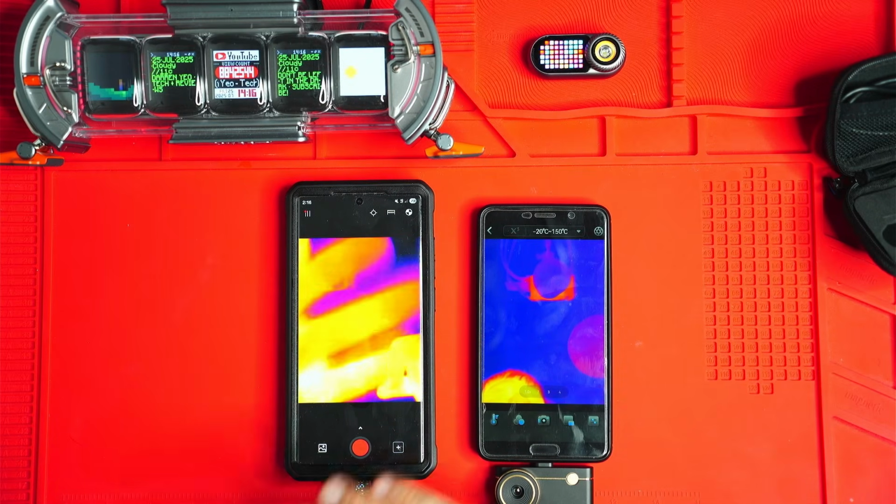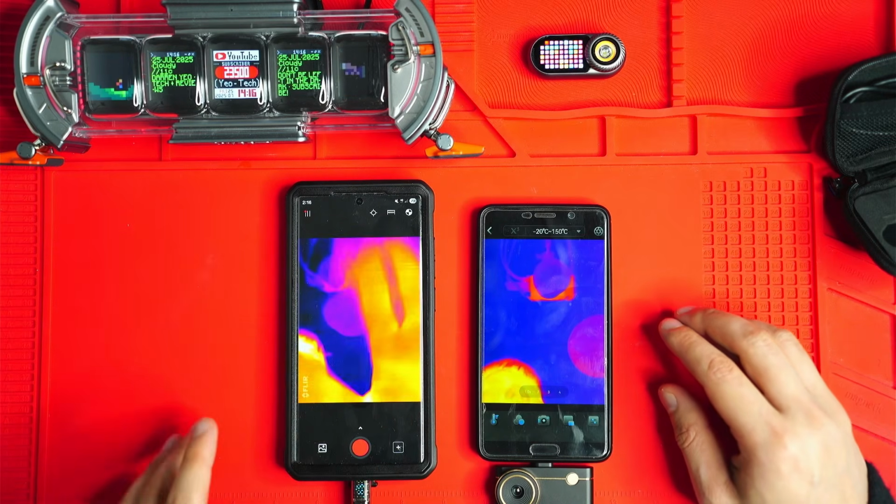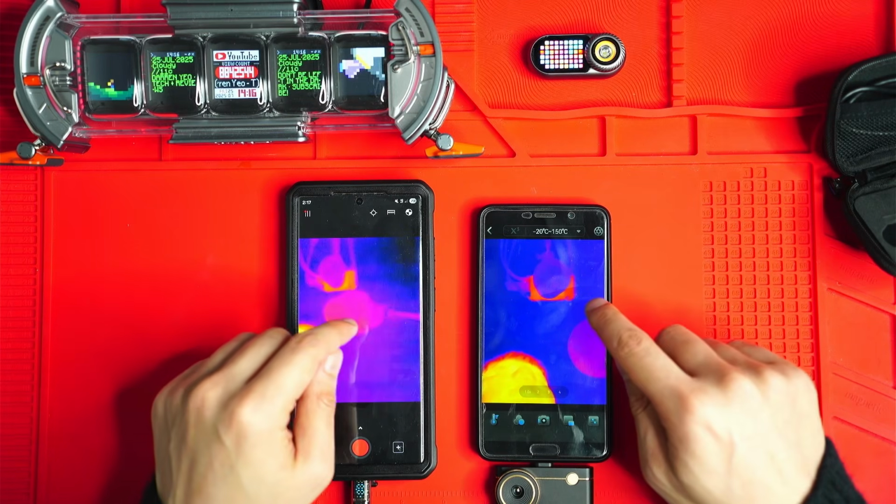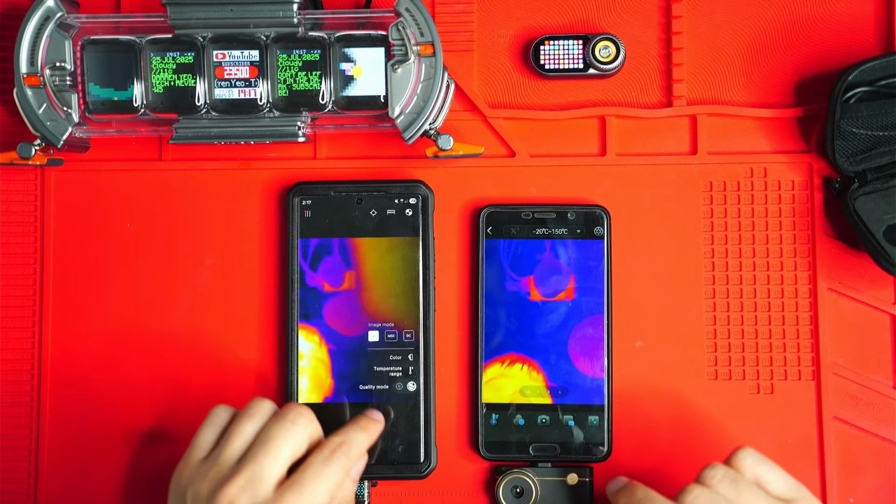And I think that's because there is some type of limitation on US exports. So yeah, I don't even know if it is capable of the 25 hertz, but it's definitely a lot smoother. As you can see, you can already tell the difference between the resolution as well. So let's go through the FLIR ONE Pro application first.